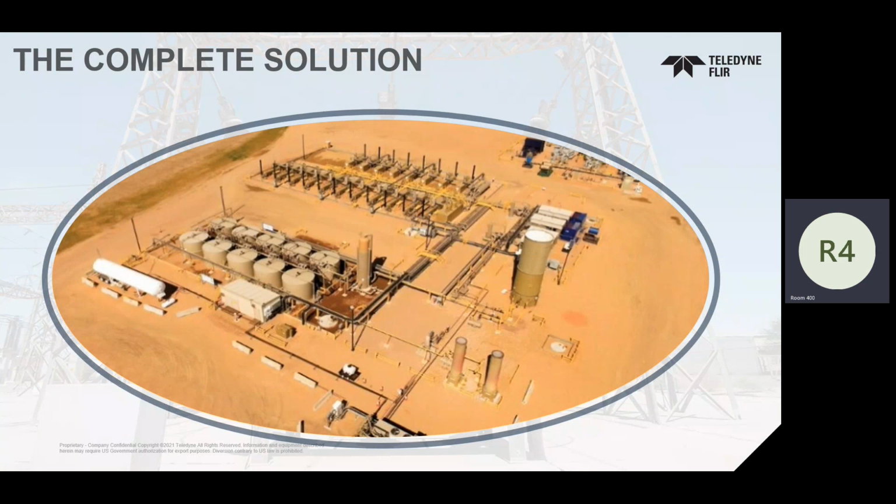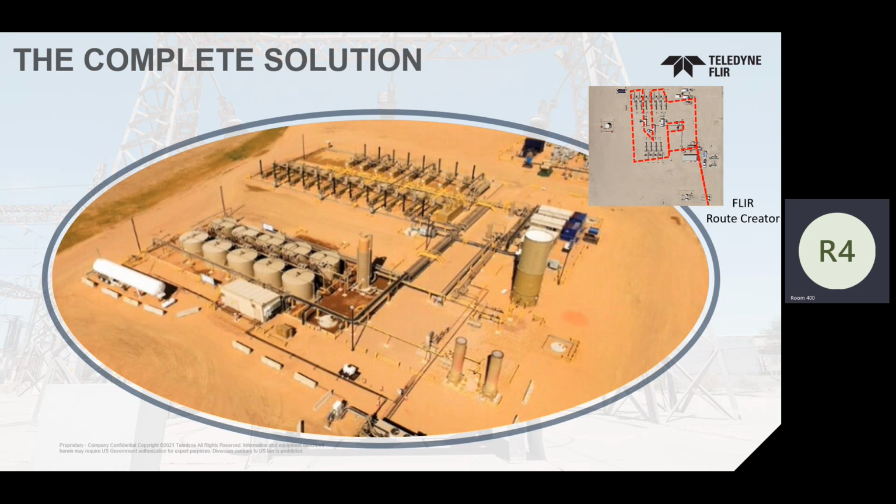So one thing that we feel we have is a really unique, complete solution. I've even talked about some of the software that we already have in our portfolio. That's not really a new launch. We have a software called Route Creator. I know another camera manufacturer has this. This is another patent by FLIR, so we'll have to see where this goes. But we actually have a patent to be able to add a route into an infrared camera. And so we have had multiple years of experience. Usually this is around a substation, in a manufacturing process, or on a manufacturing floor. But we have Route Creator.